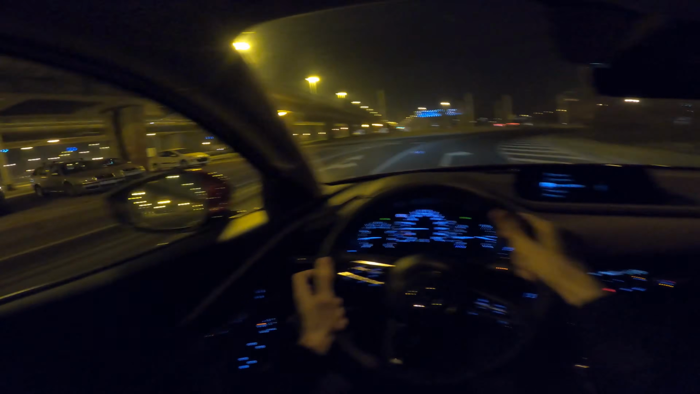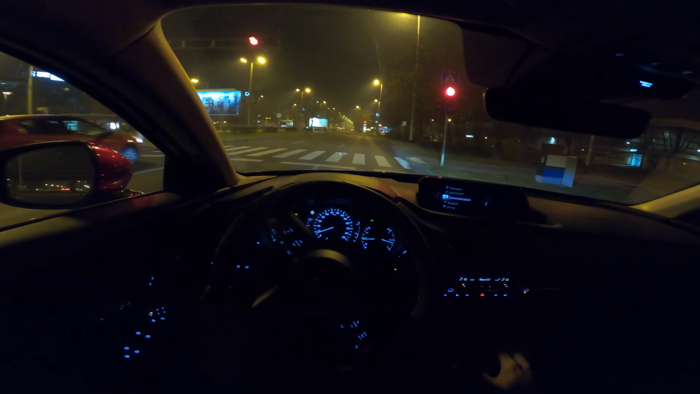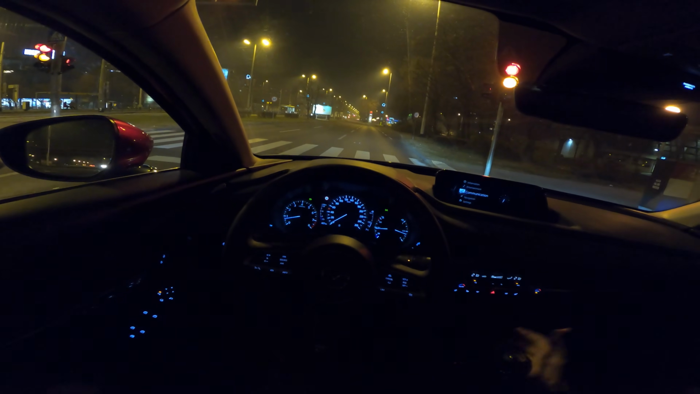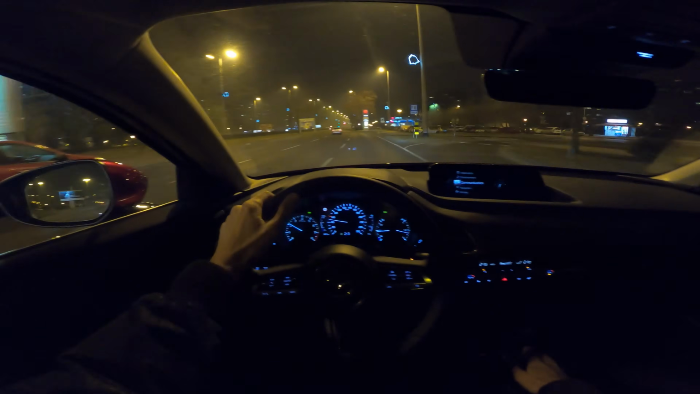Now the steering wheel is light, but it's precise. You feel some resistance, and the brakes are excellent. They are hard. If you want a real emergency stop, you just push them harder and they're going to grip even better. So they're really good.